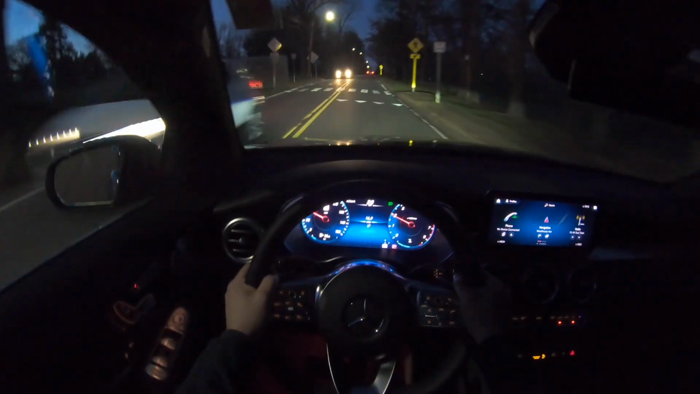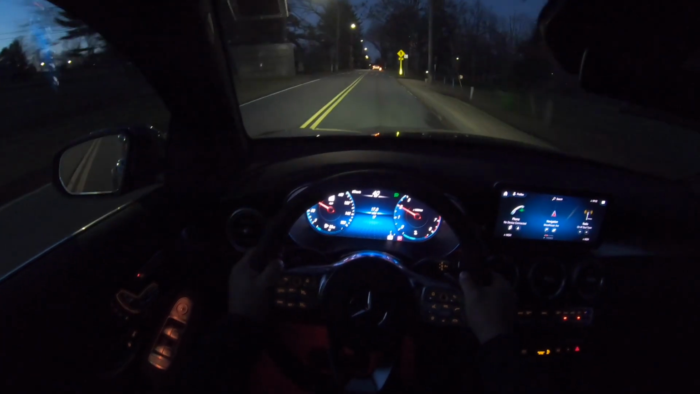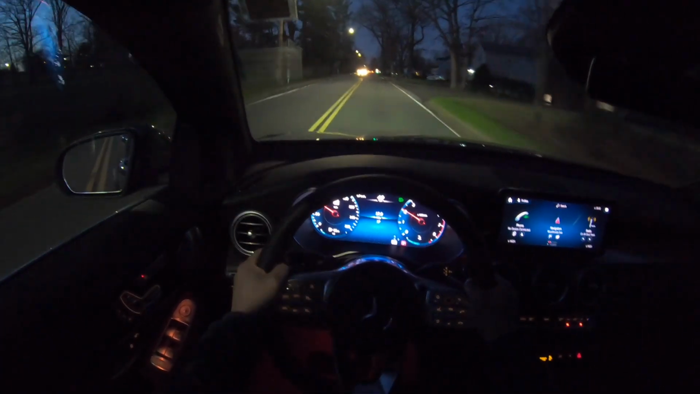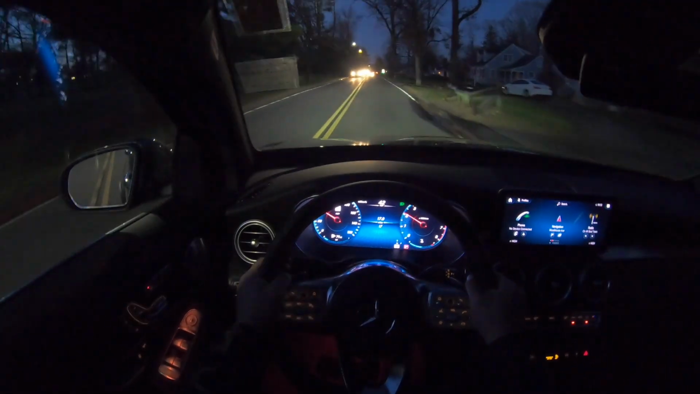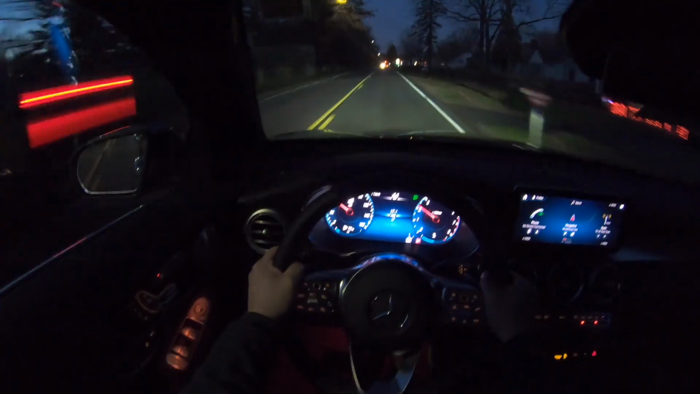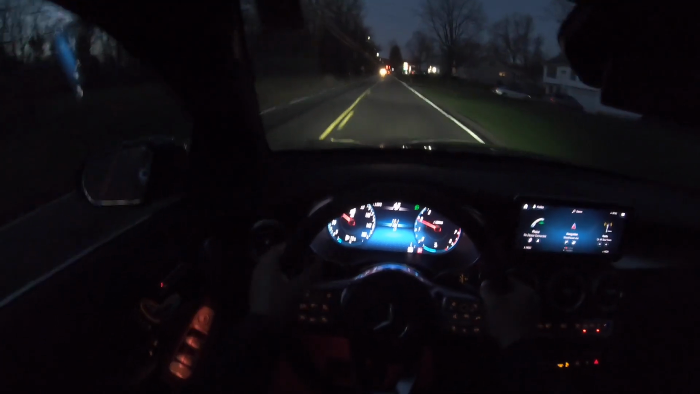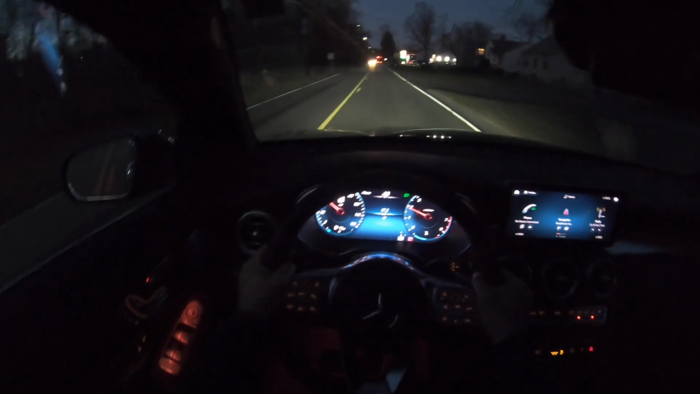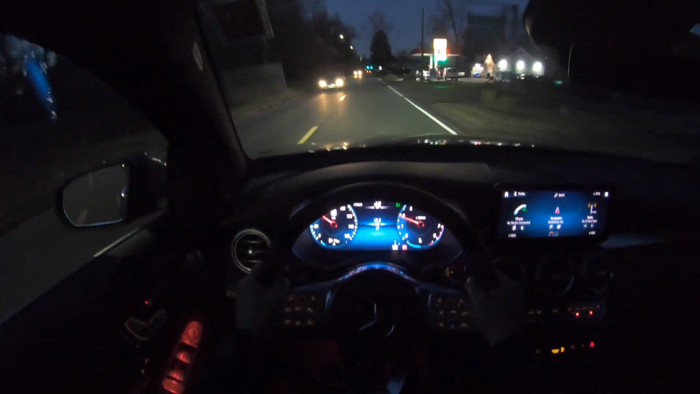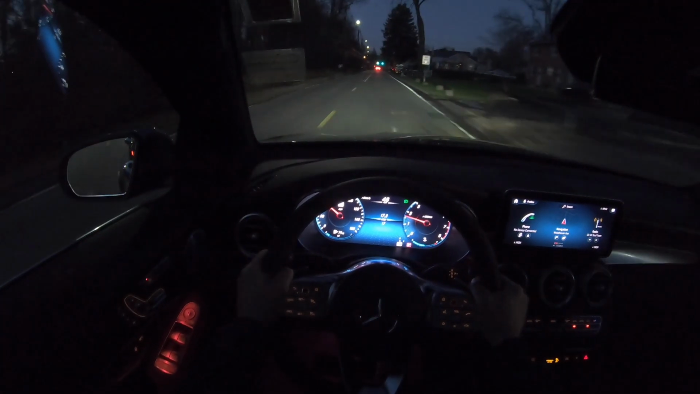So I assume this SUV is probably a little bit over 4,000 pounds, but honestly, paired to this engine, it doesn't feel like it weighs that much. The torque and the horsepower numbers are pretty good for this SUV. Honestly, I thought a big SUV like this one with this 2.0 turbocharged engine wouldn't be enough. I think the 273 pound-feet of torque and the 255 horses are more than enough for this SUV.